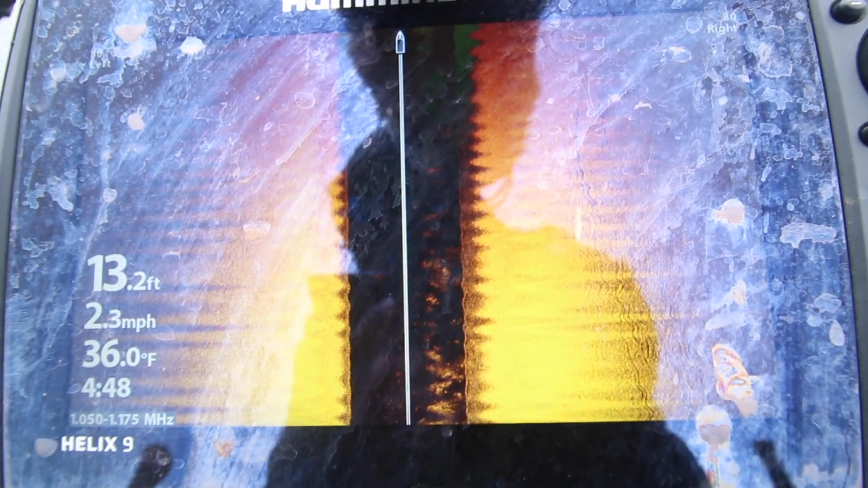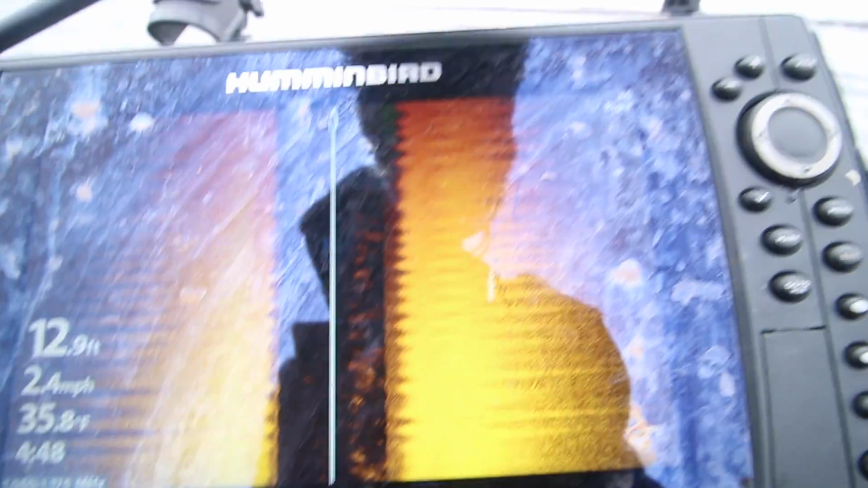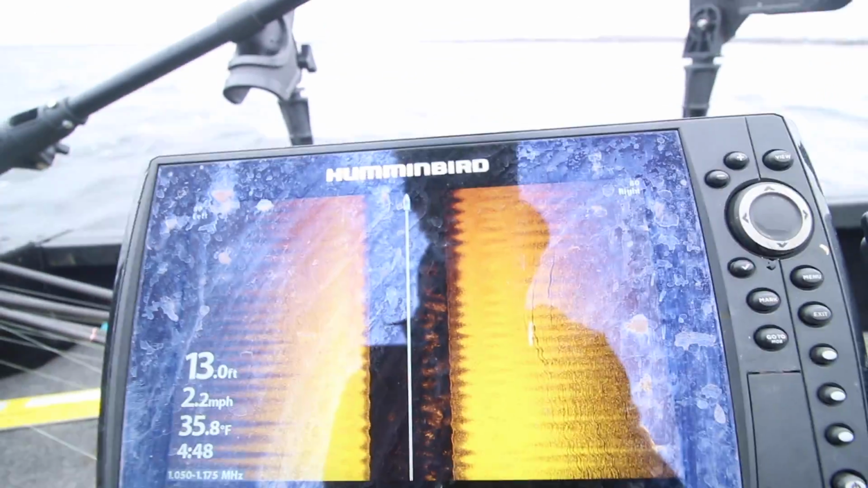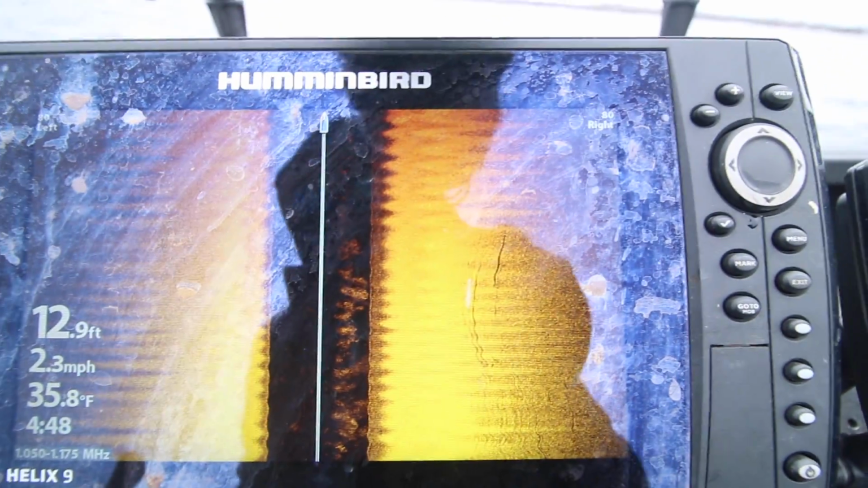You know, a lot of times it might be like 35, 95% of the areas, and all of a sudden you might get into a spot that's like 36.5. I'll slow down, and then I'll start looking for those fish, right? So right now we got a water temp that's flickering back and forth between 35.8 and 36. The side imaging is absolutely blank, right? There's no fish marking on here right now.